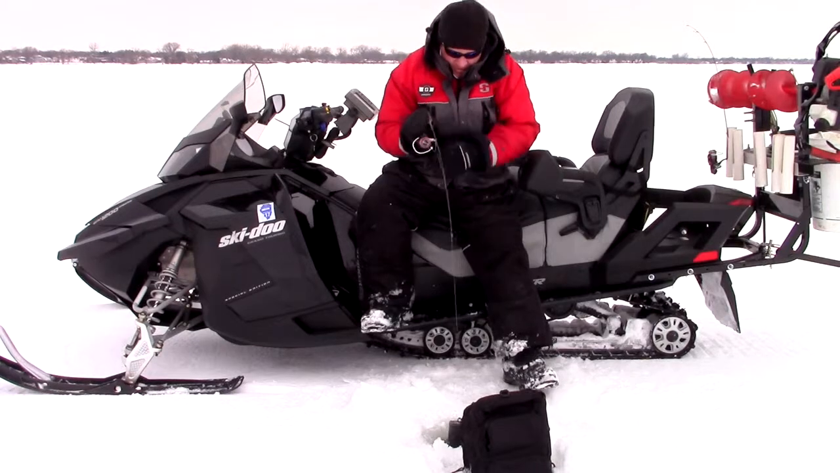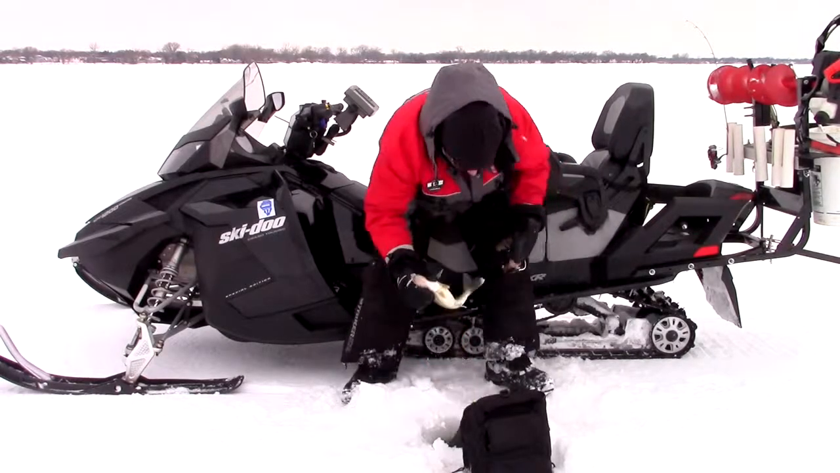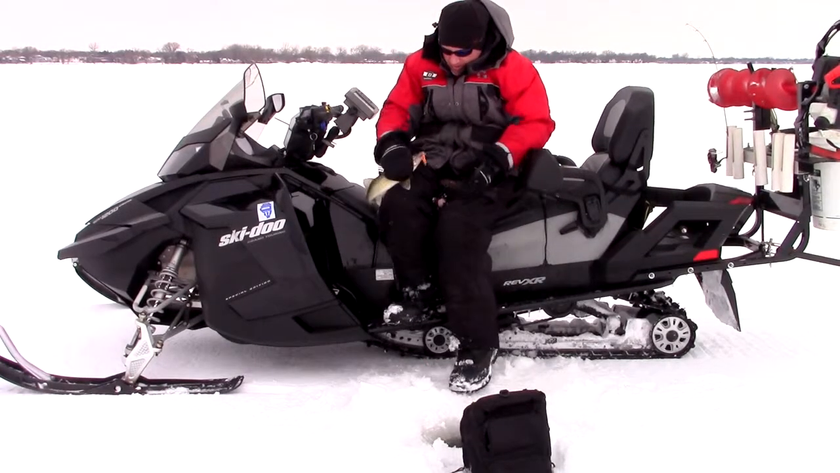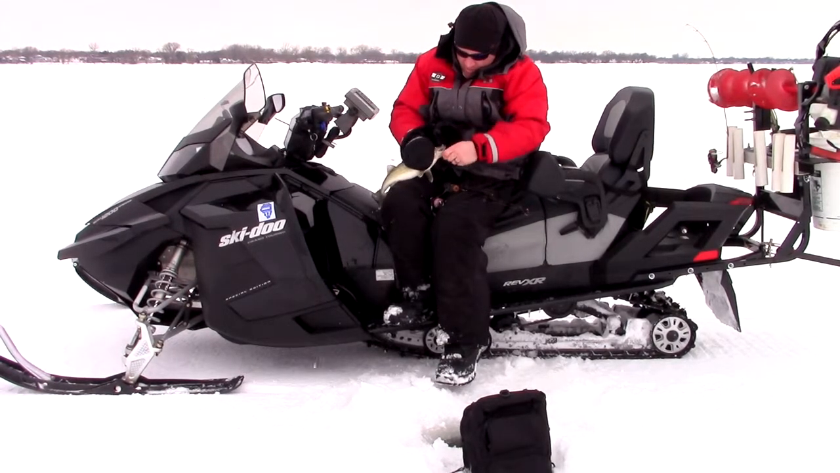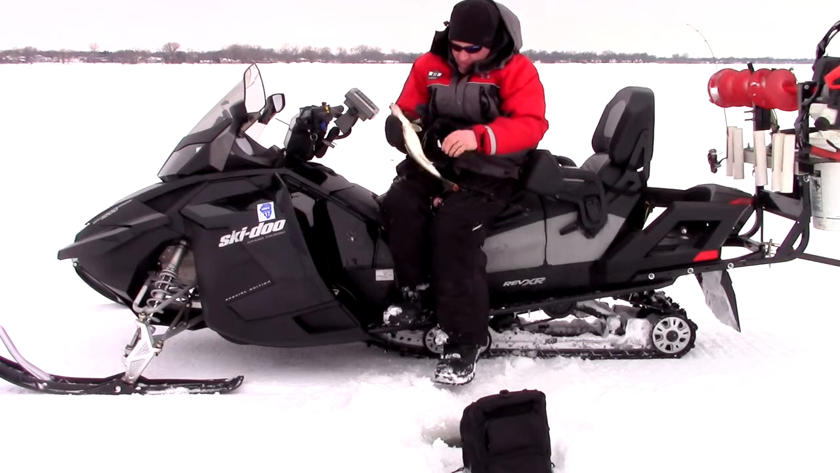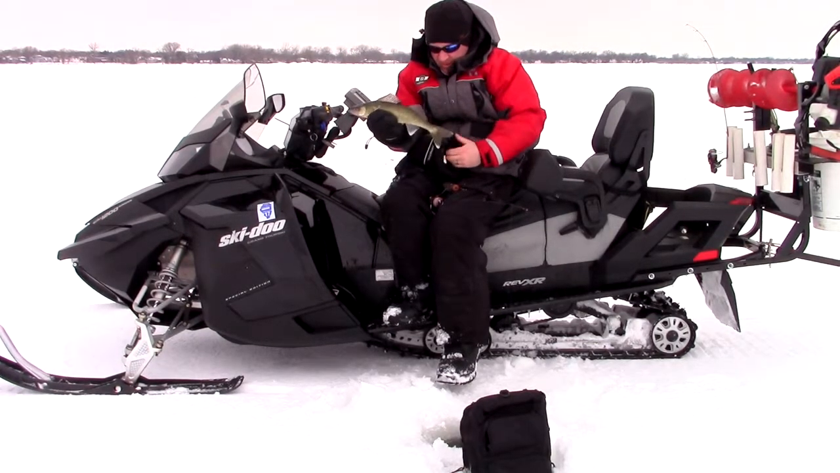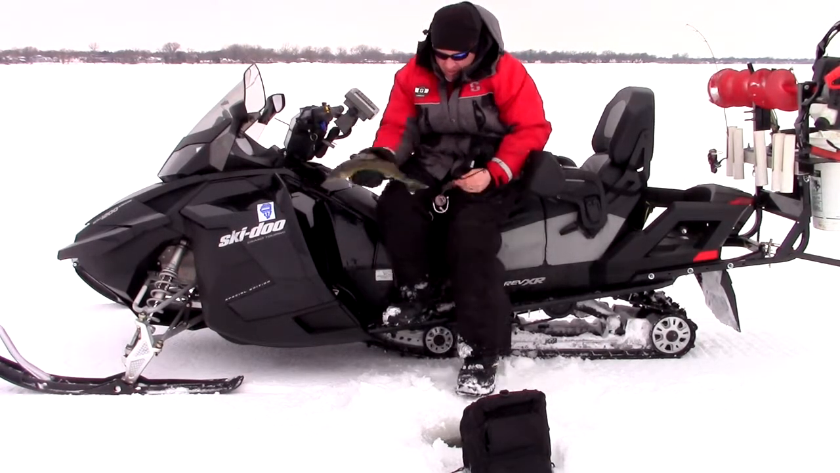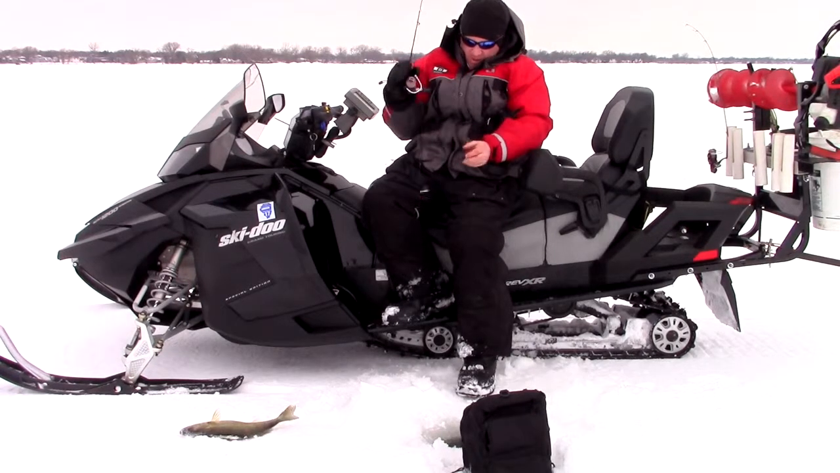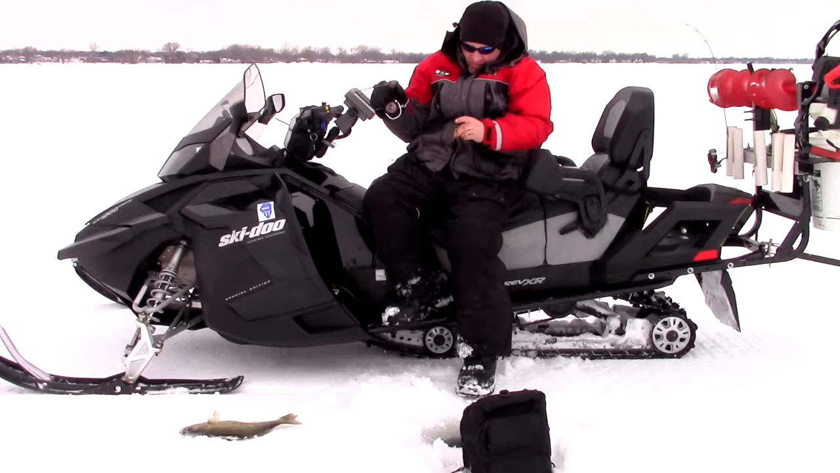There you go. That one came on a pimple. Nice Winnebago walleye. School of them just come in here. That's a good eater. Probably, I don't know, 17, 18 incher. Beautiful fish, but you know what? There's a couple more down there. Get the bait back down and see if we can't catch another one.